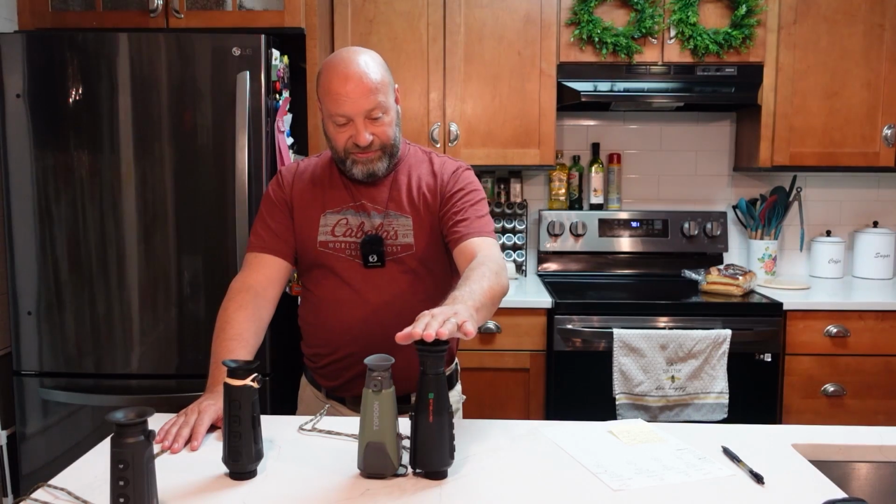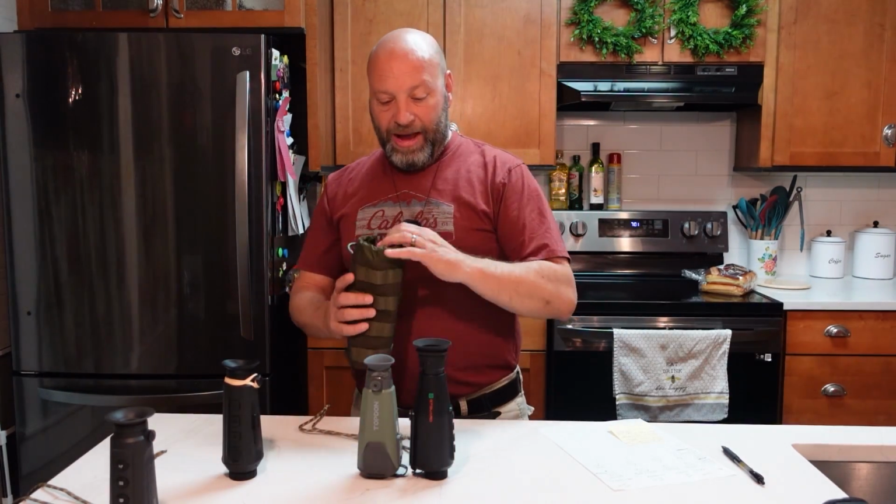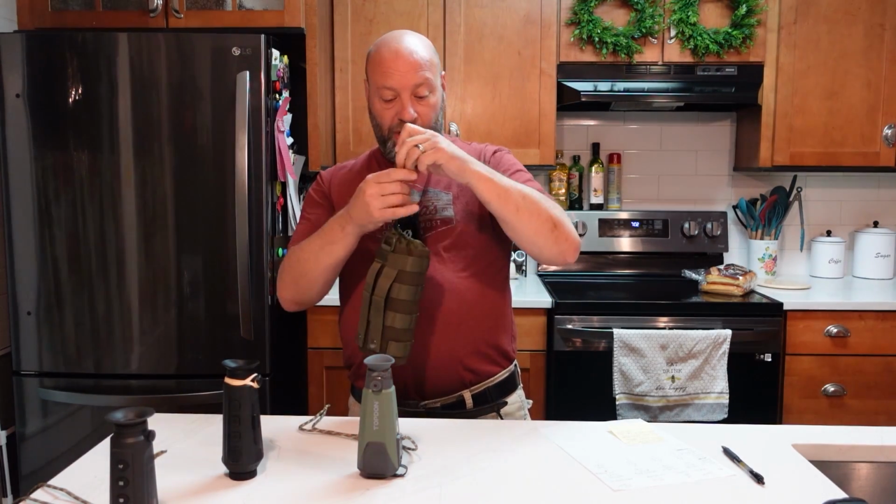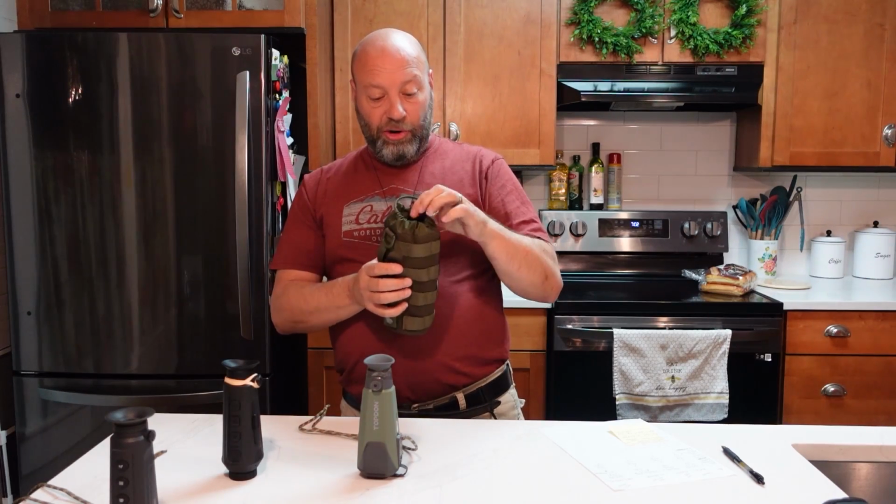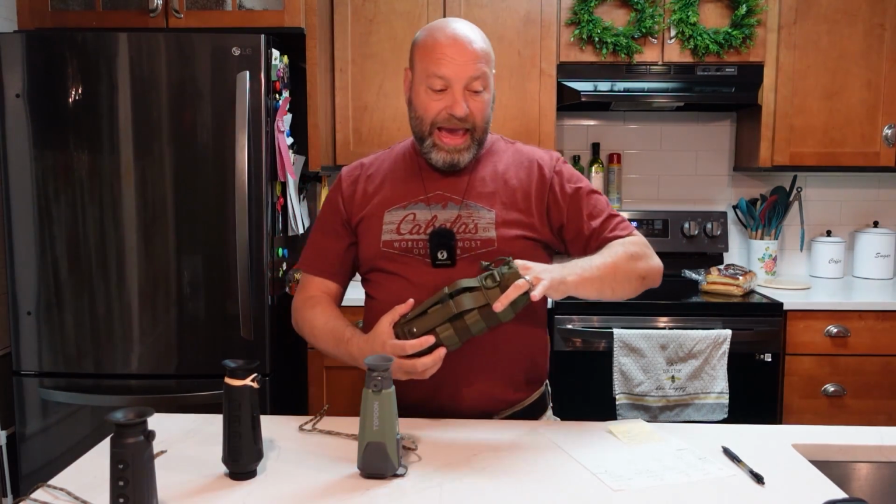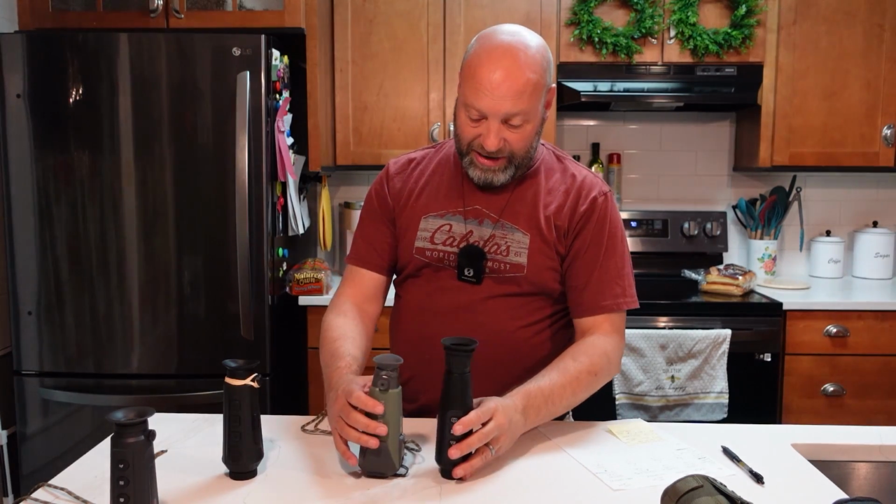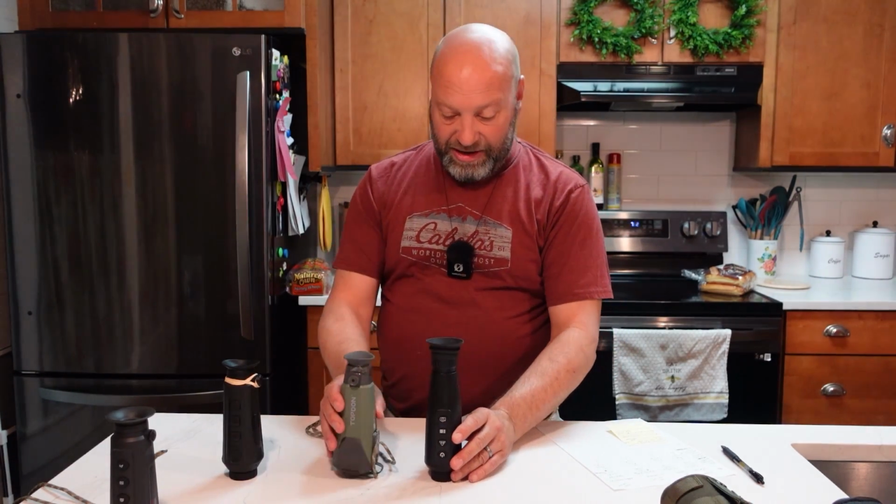Now, the size difference of this is huge. This one here is even a little tougher to fit into my water bottle case to drop in there, but it does work 100%. It's just right at the top. Like I said, it's a little bit taller, as you can see, and this one doesn't have any armor on it. All these other ones have some kind of armor type coating. This one here is just straight plastic.